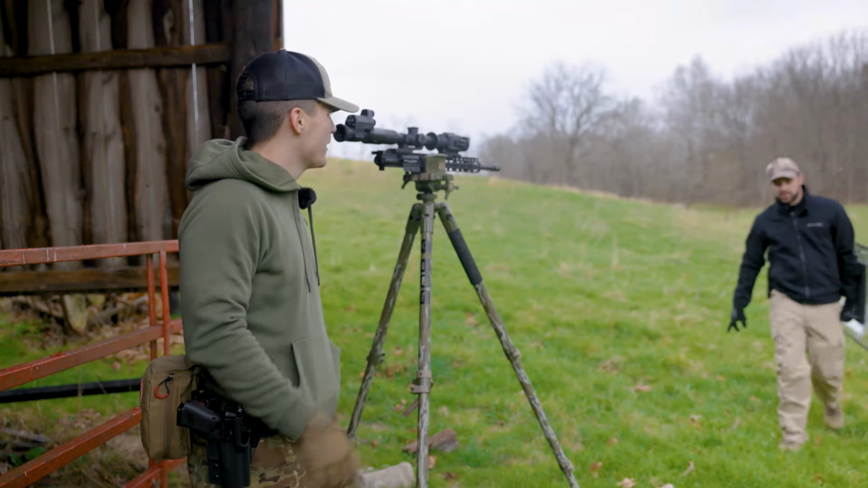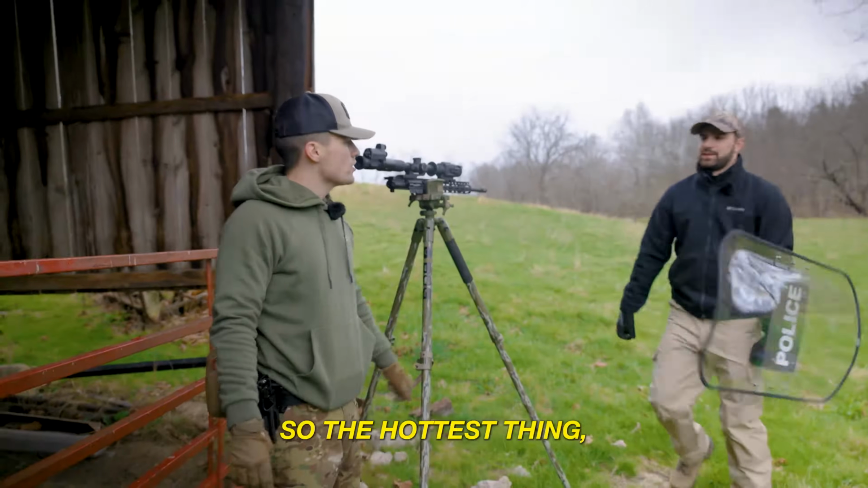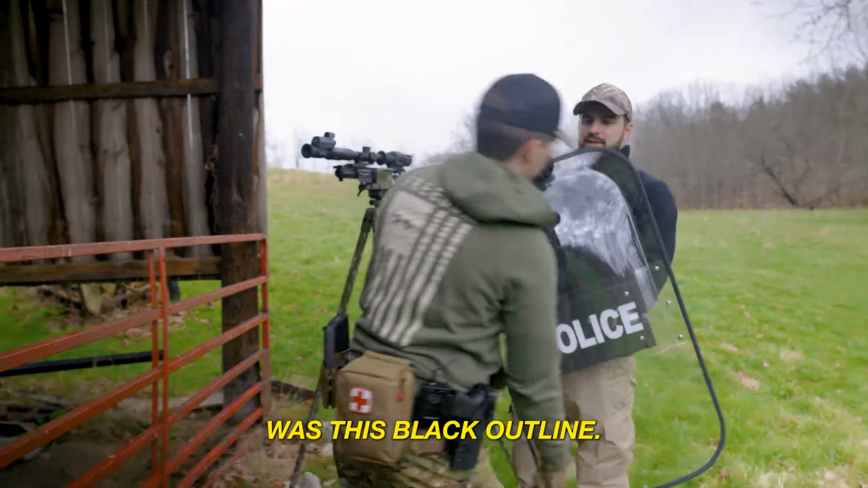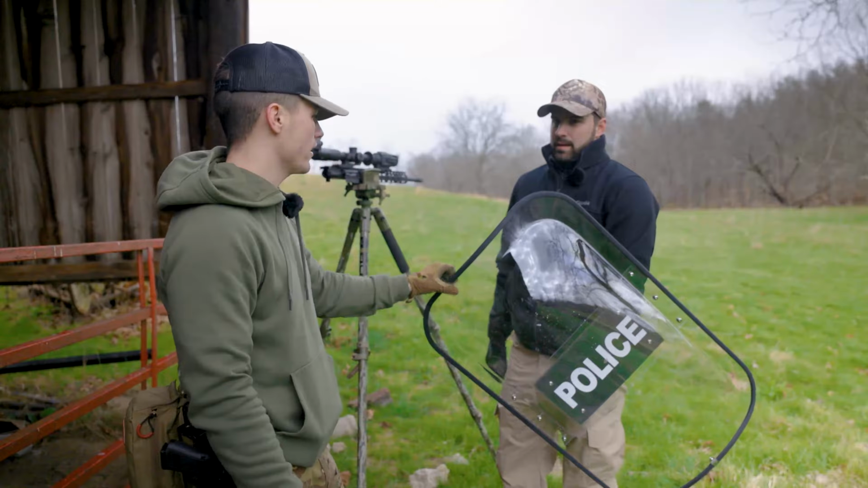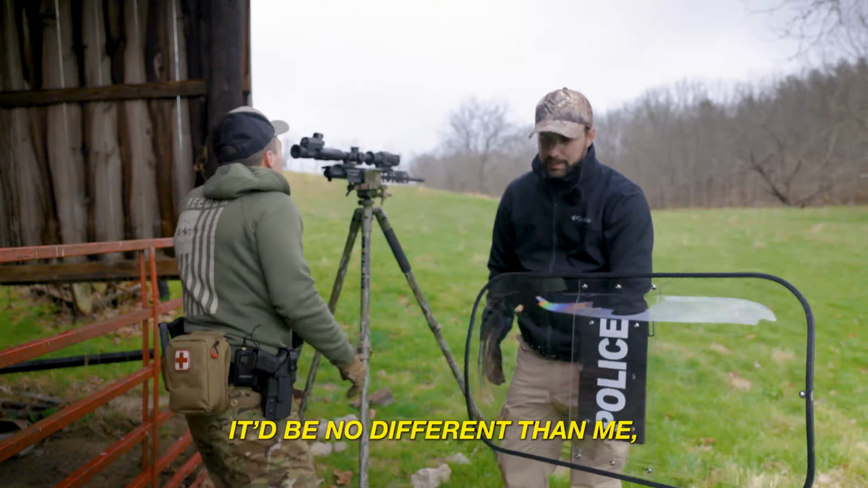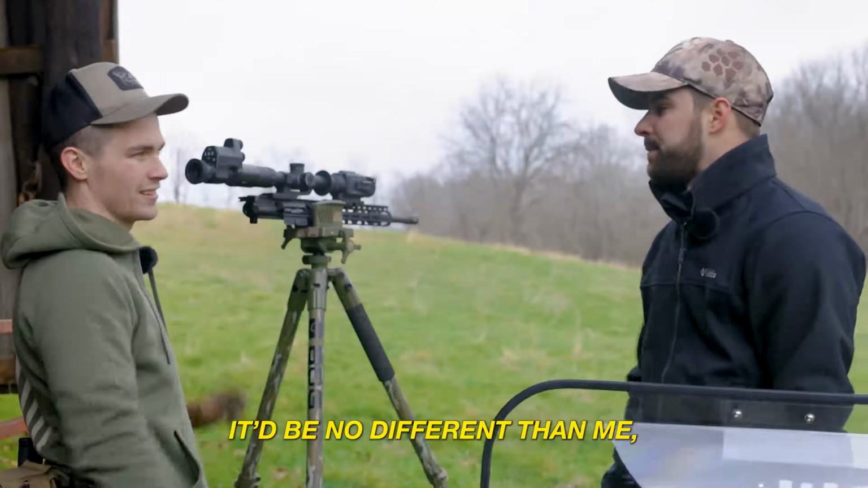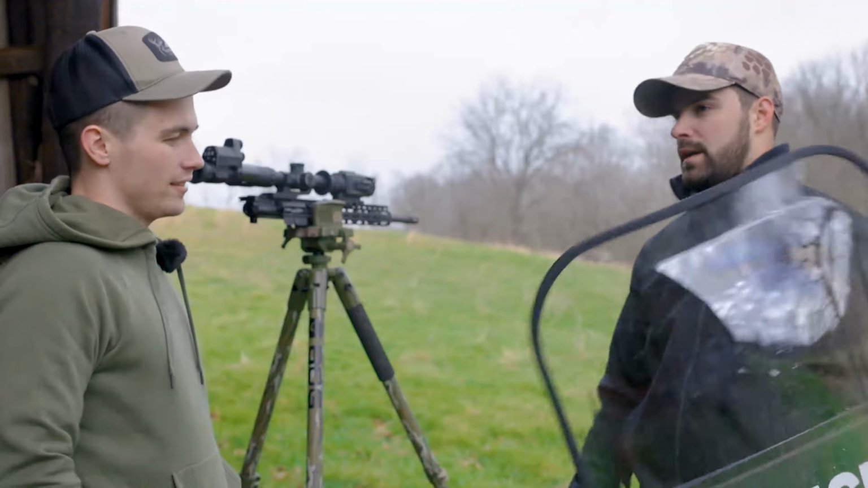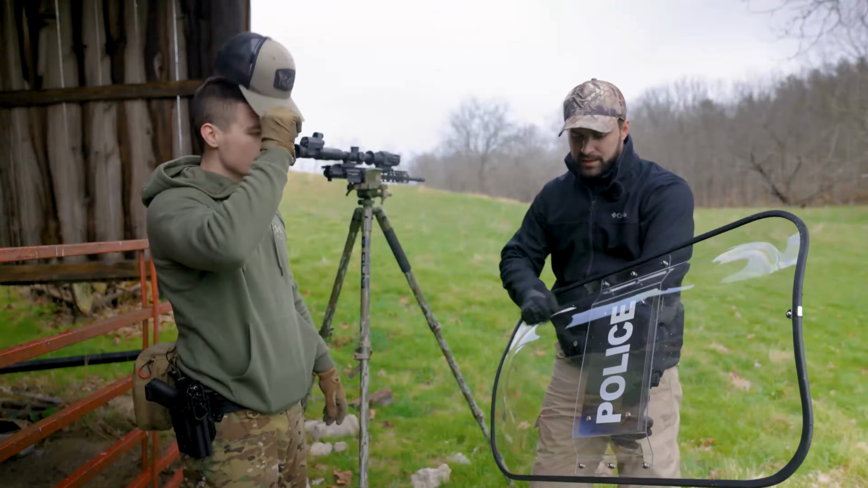So you're just picking up the heat signature of the riot shield. The hottest thing, what you can really see, was this black outline. Yeah, the black outline, because of, I guess, the rubber or adhesive of some sort. But it'd be no different than me staying behind that tree. No, but you can move with it. Well, yeah, like if you're just picking up the heat signature.